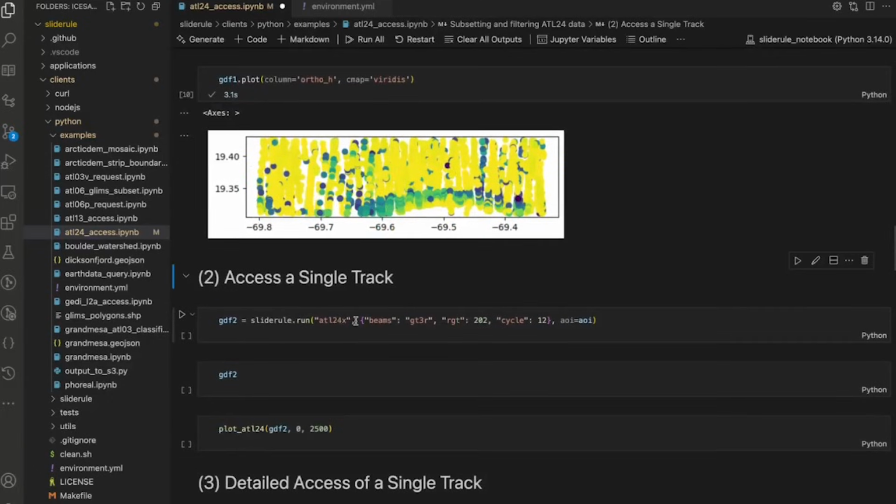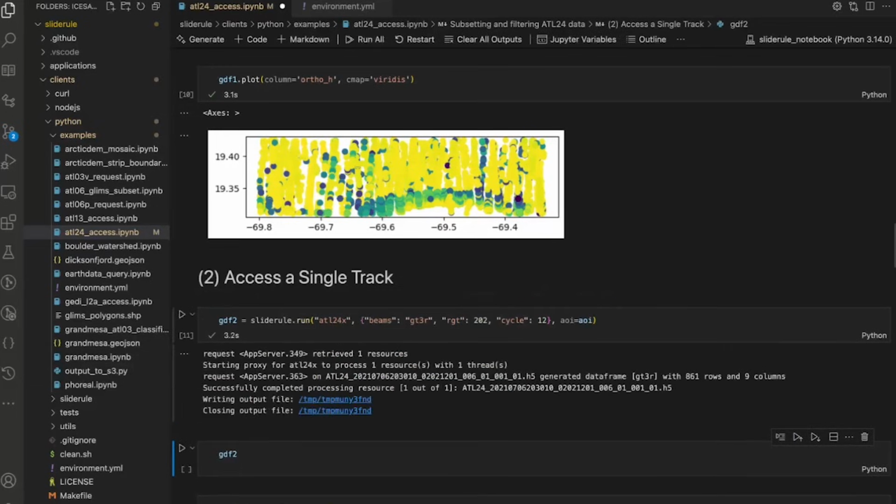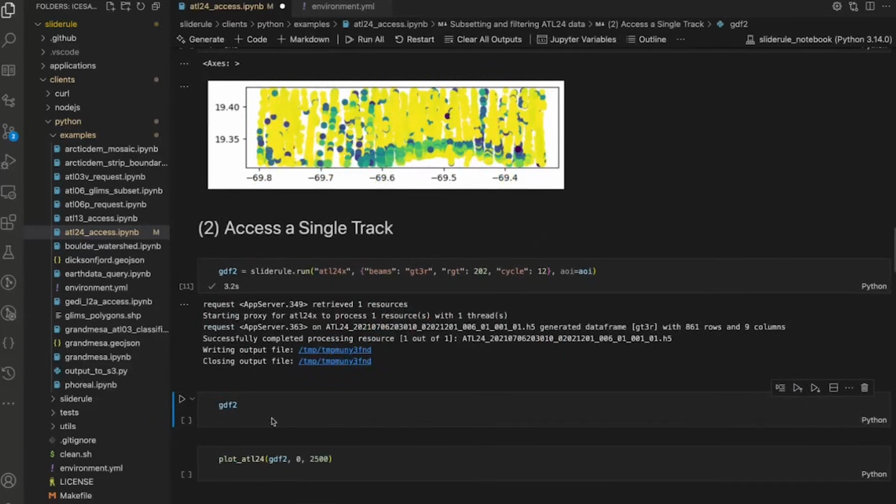So now instead of pulling all of the data, I just want the ground track 3, the right beam. I want the reference ground track to be 202, and I want it to be from cycle 12 of the ICESat-2 collection. So now let's run that. The client's going to construct a request, send it out to the server. The server's going to process that request and send the data back, and it happened now in 3 seconds.